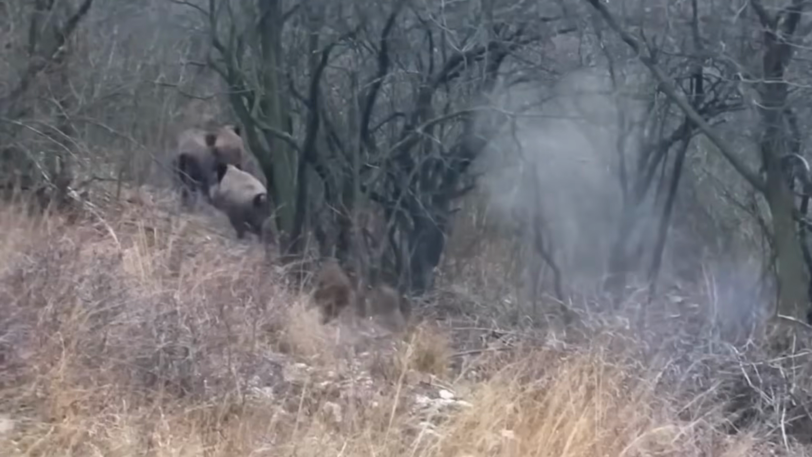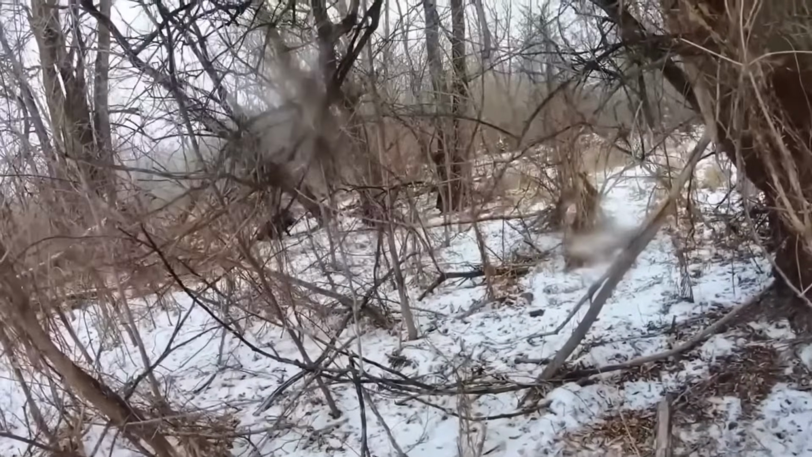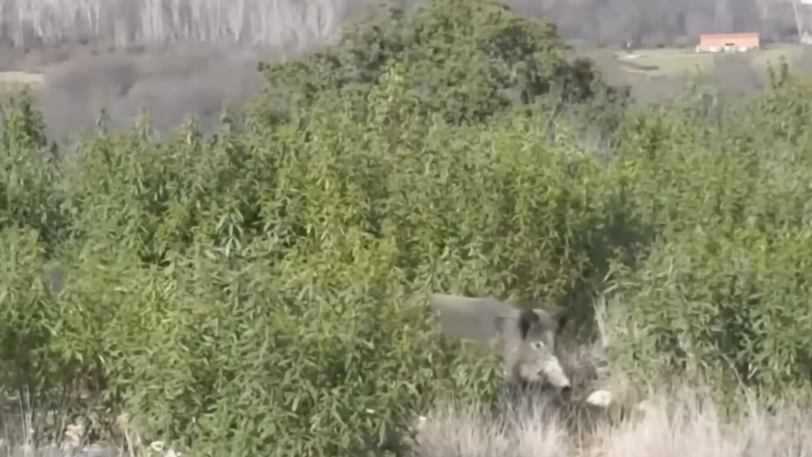Climate change risks migrations, requiring herders to guide herds 300 to 500 kilometers and use supplements. Modern herding blends tradition with tools like snowmobiles and helicopters.